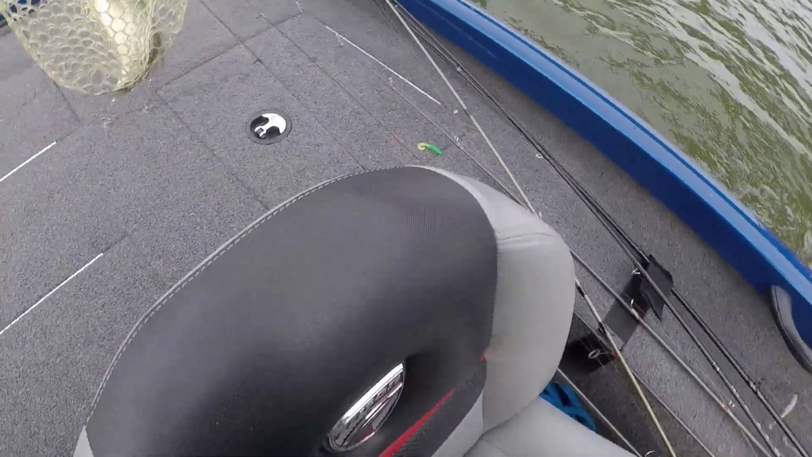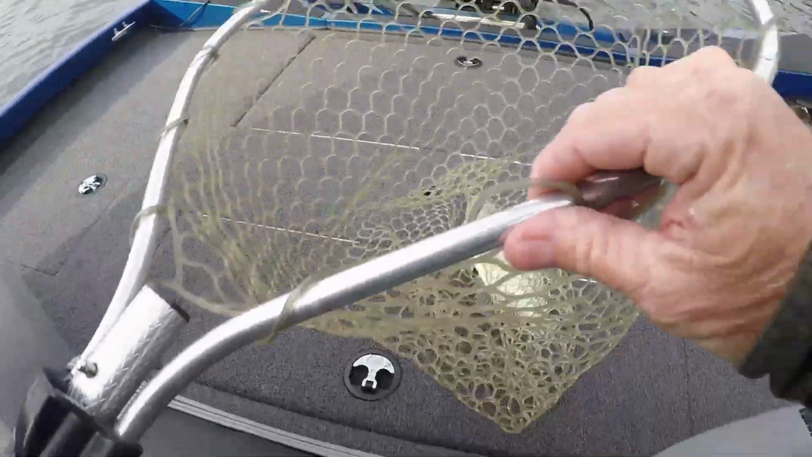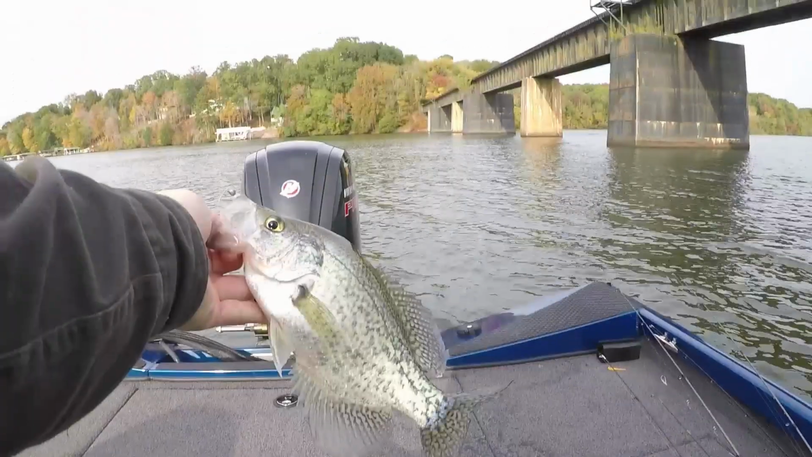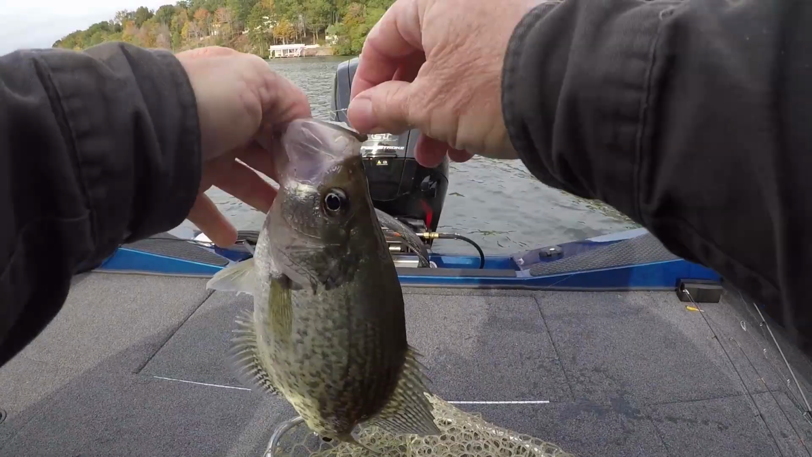And I'm going to show you why I was so surprised when I seen that was a crappie, and that's a nice one too. I have caught quite a few sun perch and bass, and I'm going to show you on the depth finder. I'm just going to get rid of him. And that is a nice one. Let me get you over here where you can see him. Look at that one, guys. He's probably,